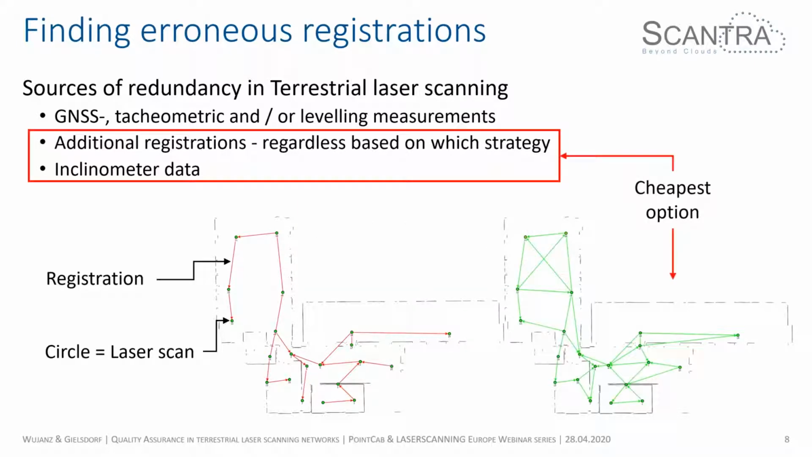I'm adding some crosslinks between different scans so that I receive a self-controlling network configuration. The cheapest option to introduce redundancy is to add more registrations if possible. Whenever you're in the field and you see the chance to have some crosslinks, some loop closures, I highly recommend doing this, because you could of course try to be quicker in the field, but once an error occurs, you will waste a lot more time in the office trying to find that error.